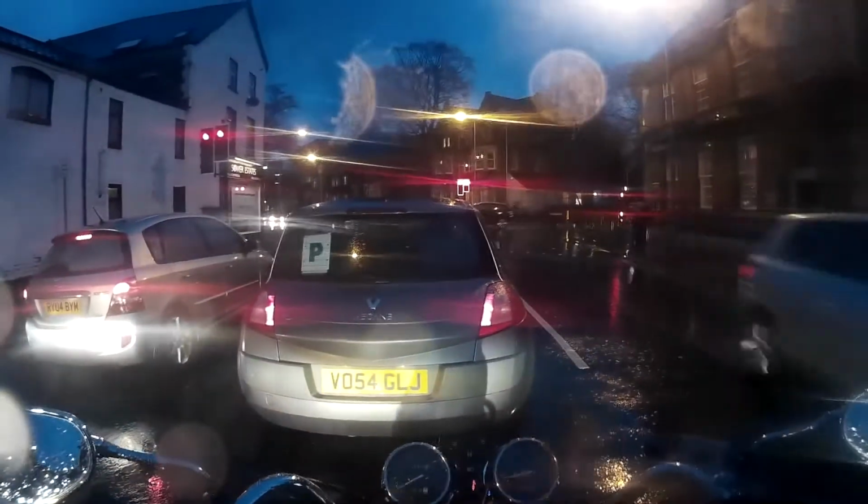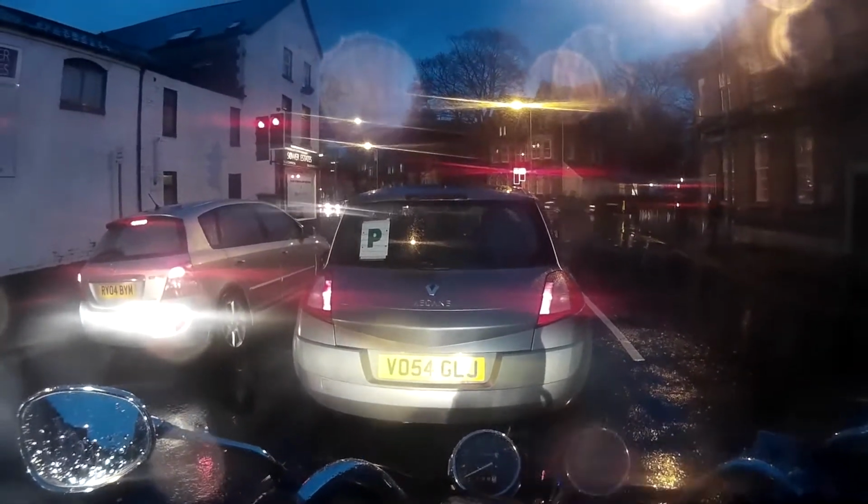What is going to happen if I do this as a ride-along? People will just hear me talking complete and utter crap. I got my visor open even though it's raining. Why have I got my visor open? I don't know. Look, I'm adjusting it. Ha ha ha. What am I going ha ha ha for? I don't know.